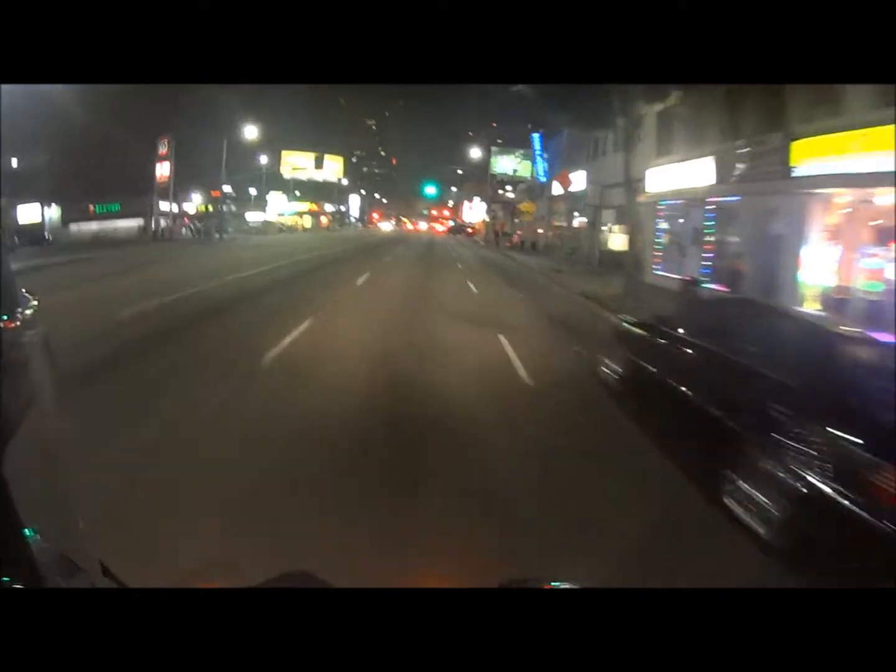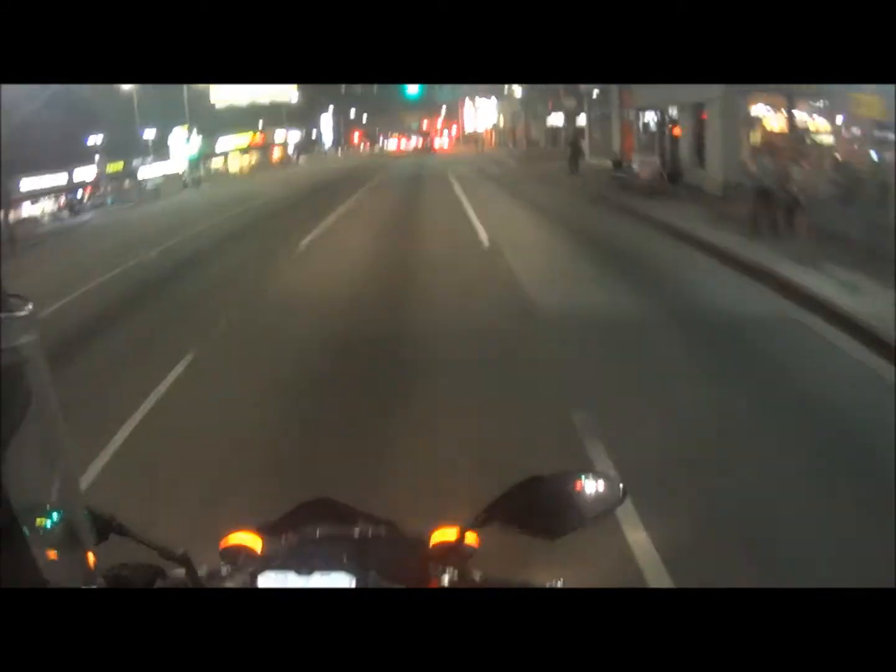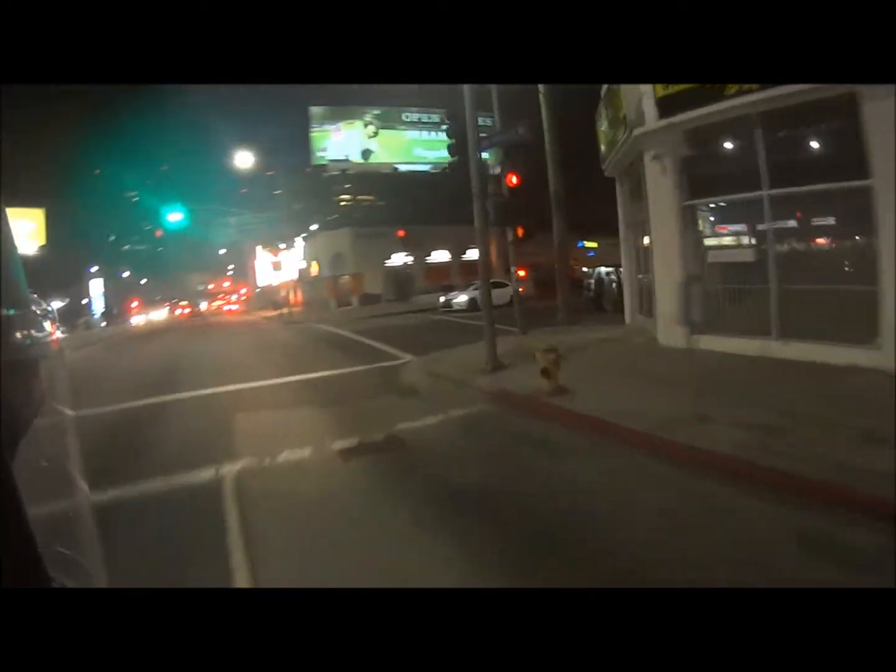Got an old Sawtelle. This road is full of cool restaurants. They're pretty dense. A little cluster over there, but you see further up, and there's a lot of good Asian restaurants around here.